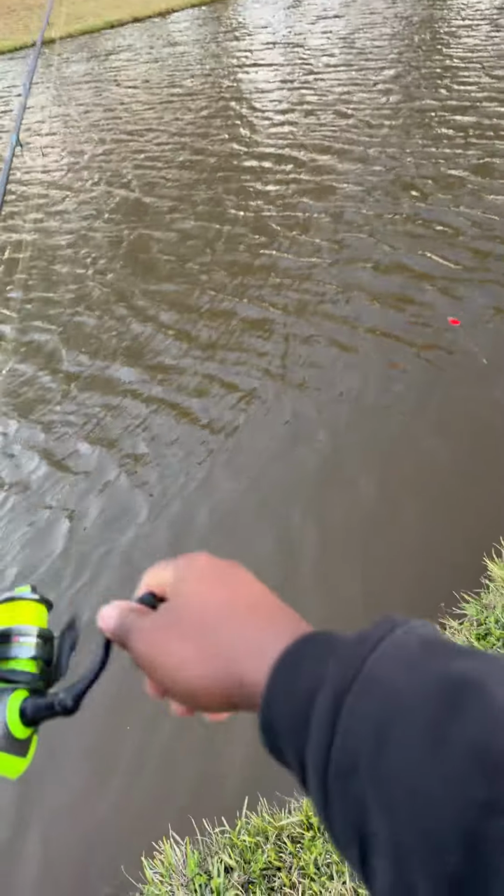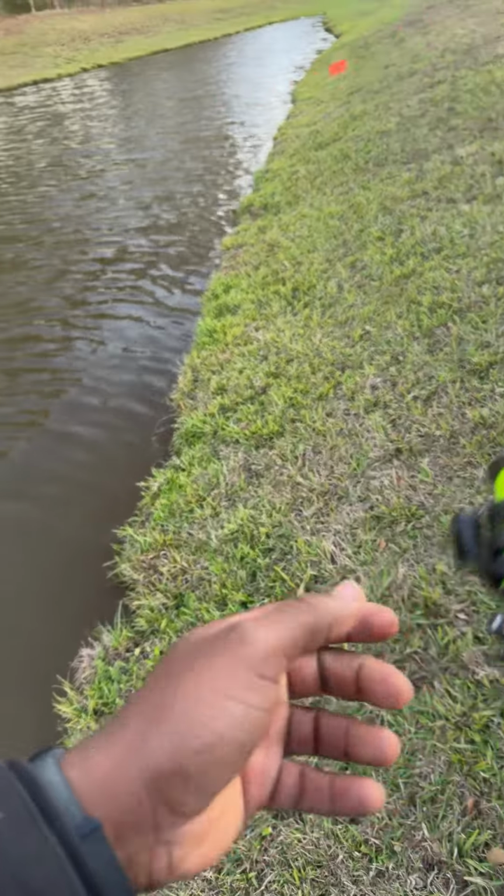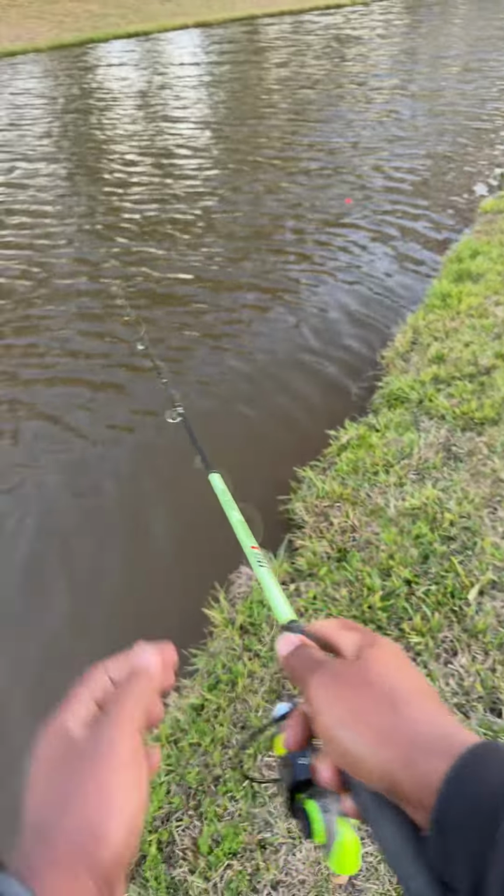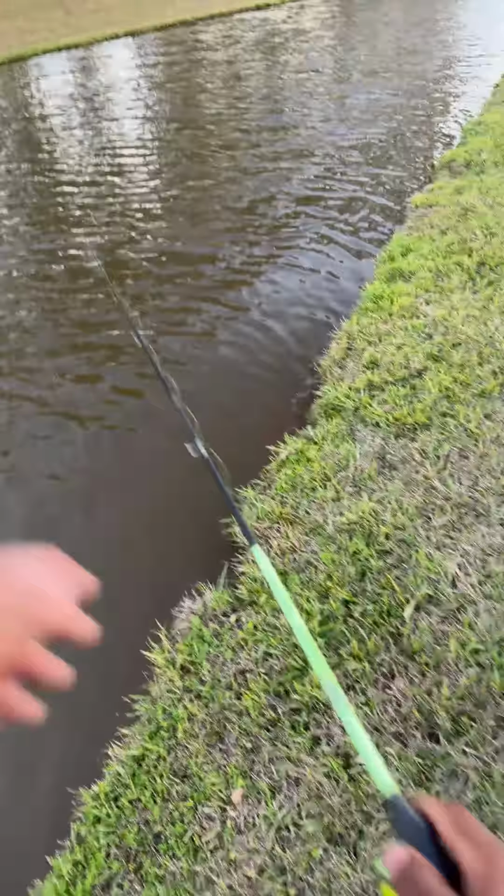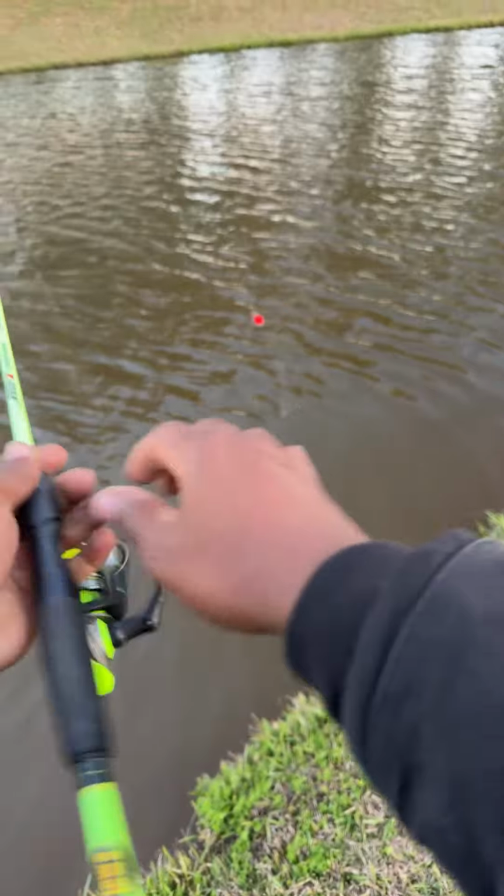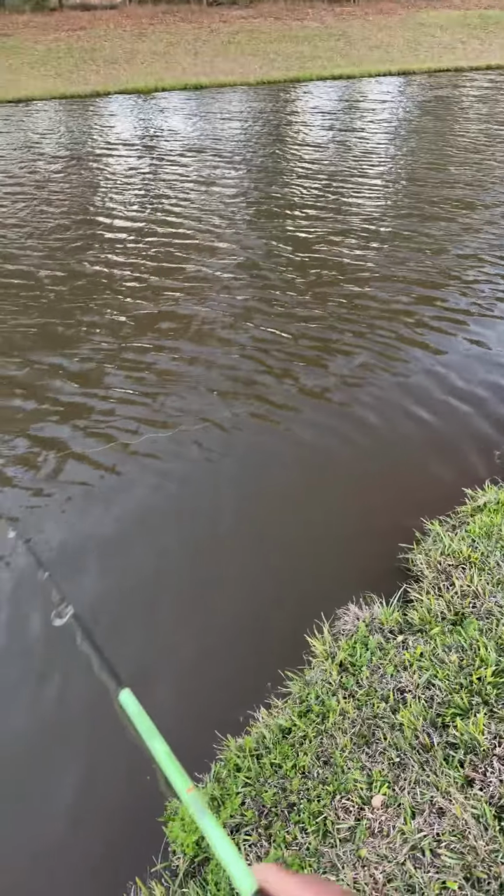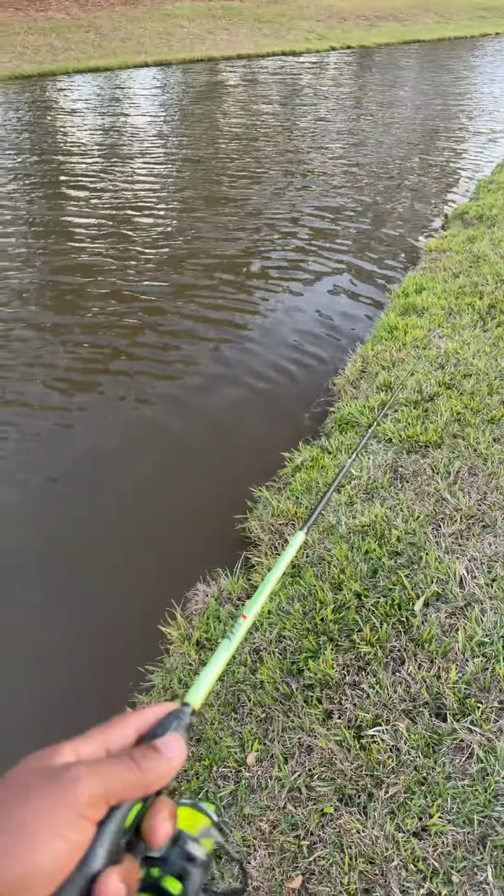But there's something. Ah, he took it. He took my bait. Oh, look, he already got it. Get over here. Oh, yeah. They got bluegills everywhere. Look at that.